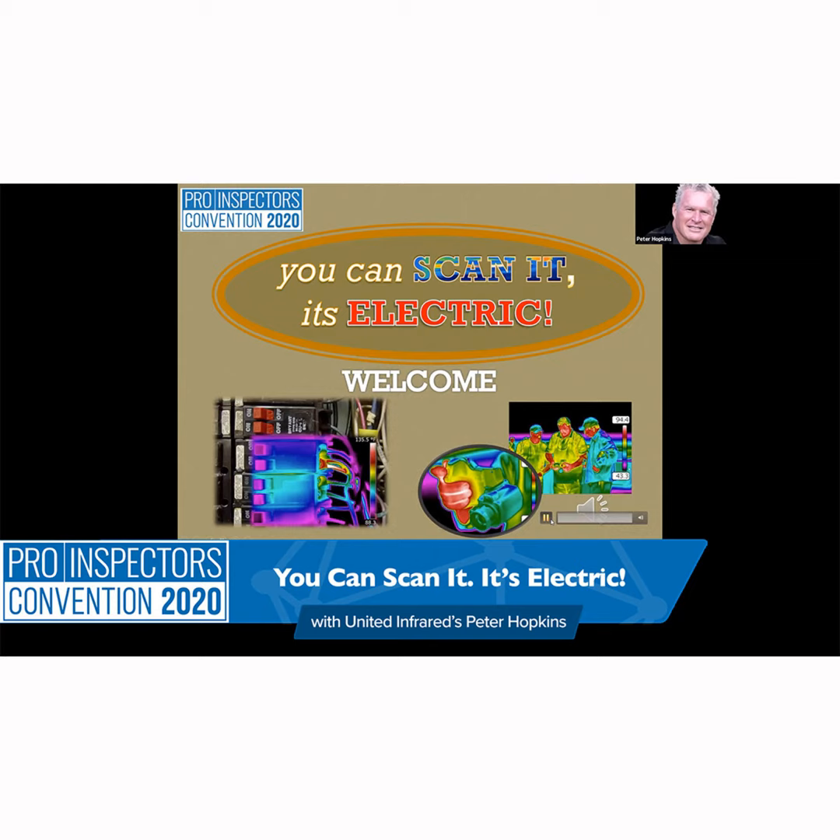This breaker right here, to give you an idea, is like 5 grand. These start somewhere around $1,000. It depends on the size, but some breakers are $5,000, $10,000. And if this goes, a lot of times it can be a bad connection, and sometimes it's just tightening it up.